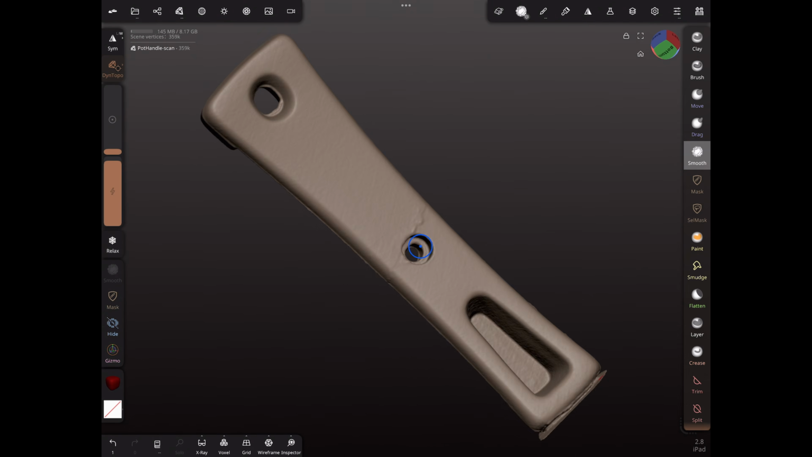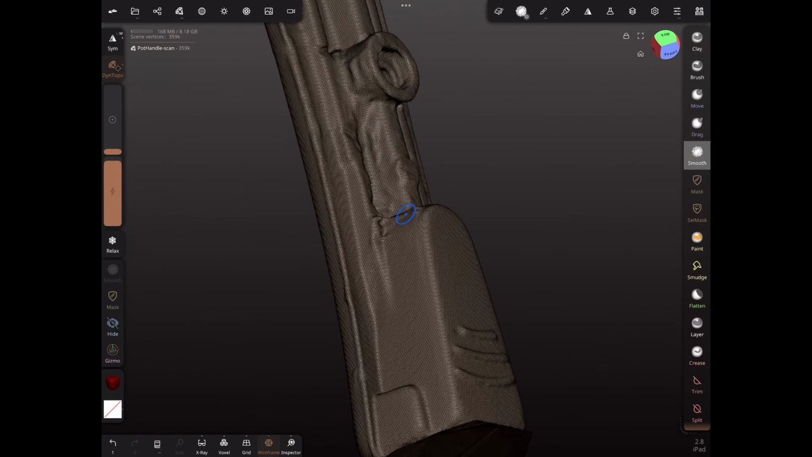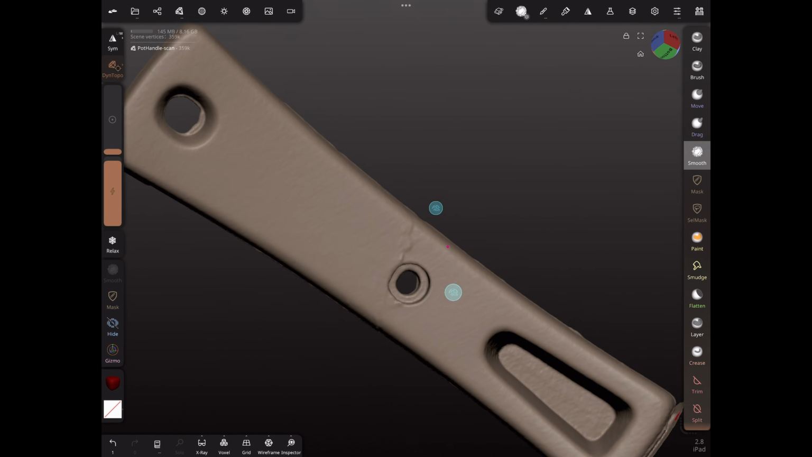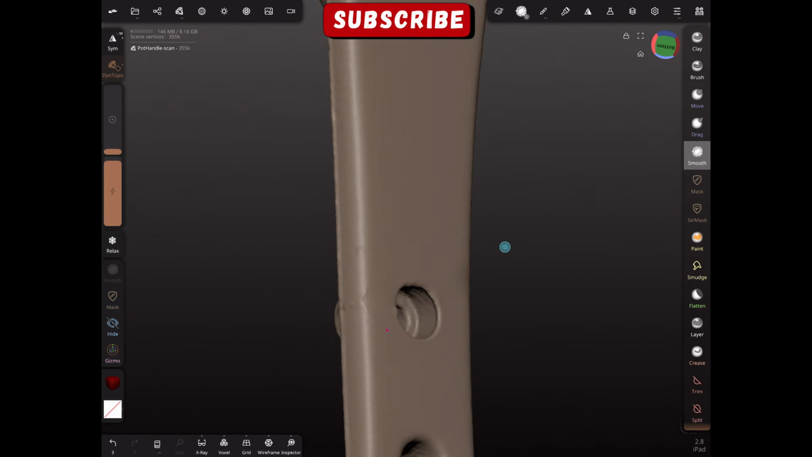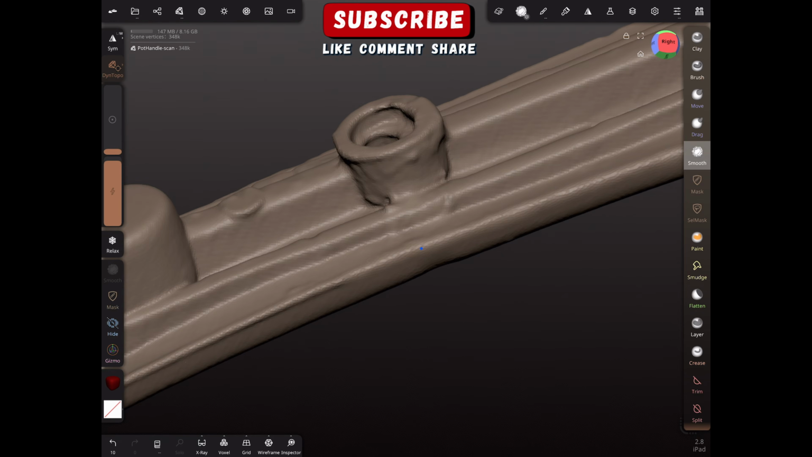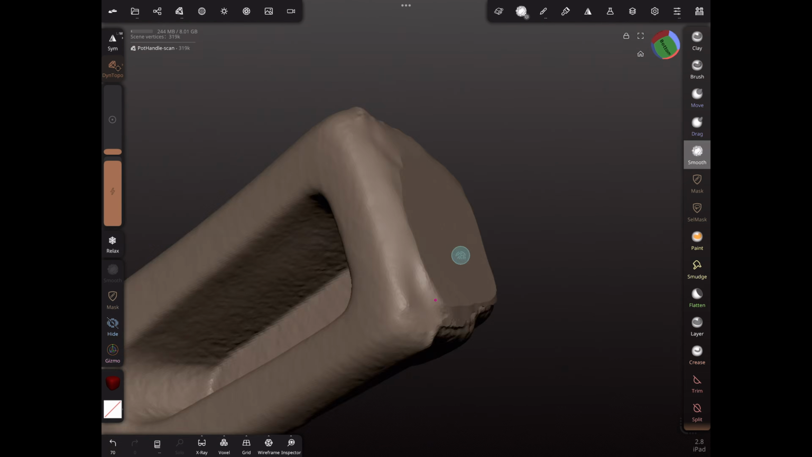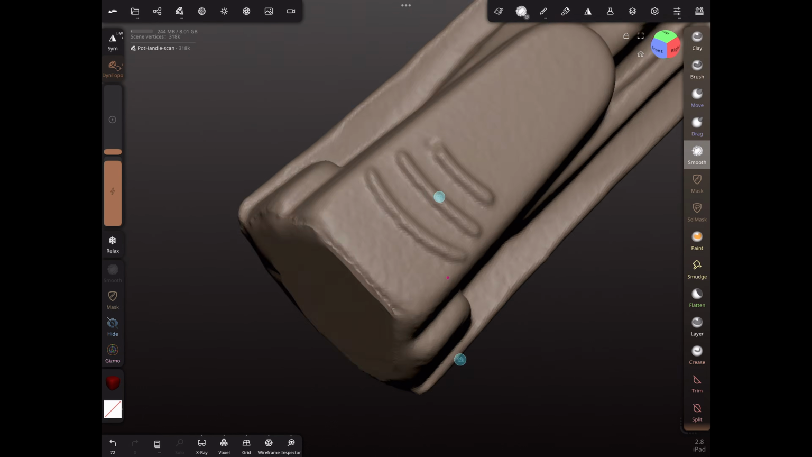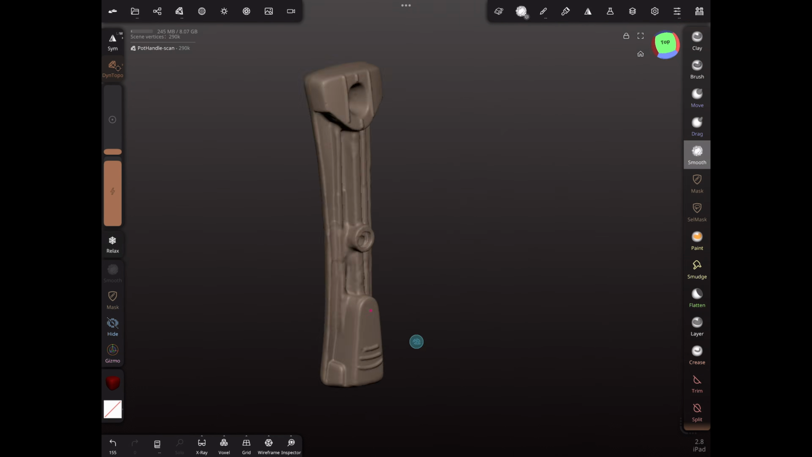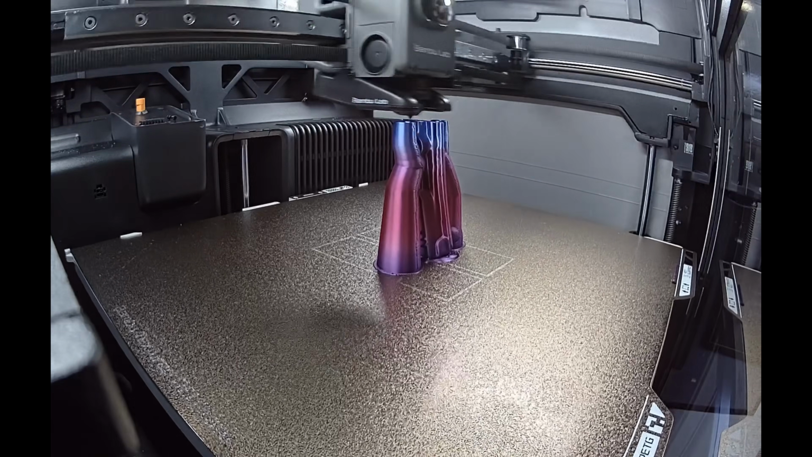Now that we're in Nomad Sculpt, the main section that needs to be cleaned up is the area that was stuck to the table, but while I'm here I might as well clean up a few other casting issues. With the cleanup all done, the part's ready to print. But first, I'm going to do a test print in PLA just to make sure it fits.